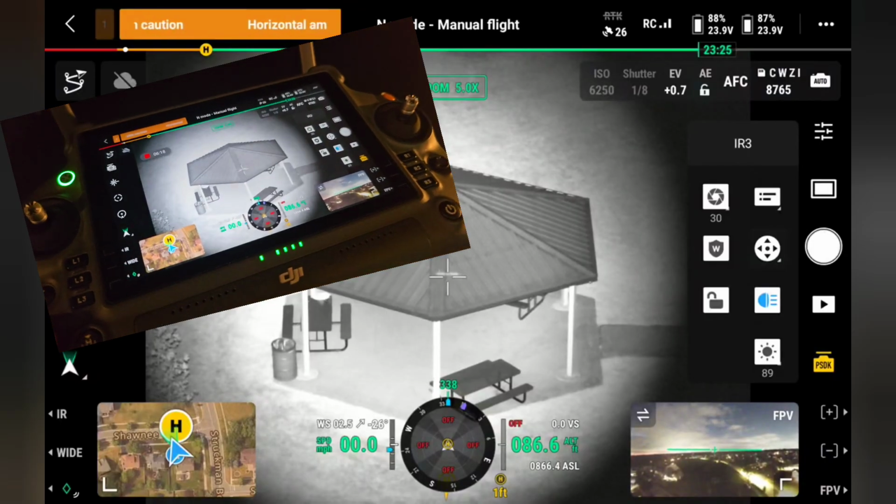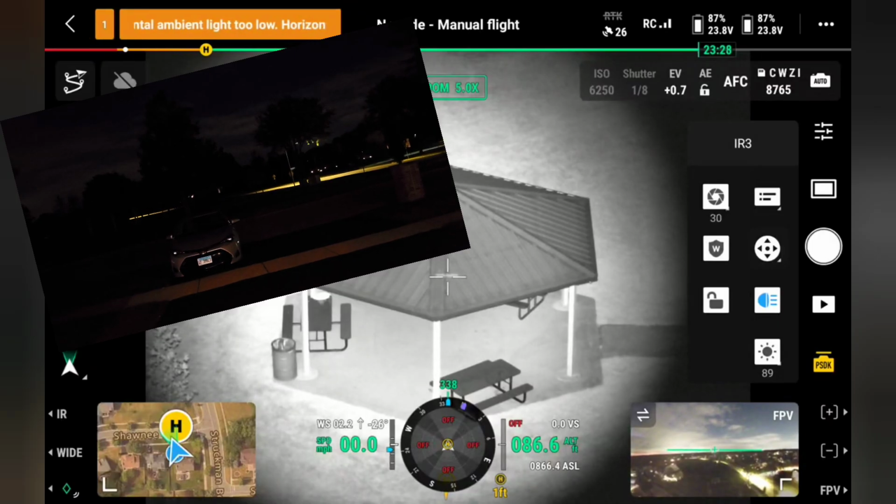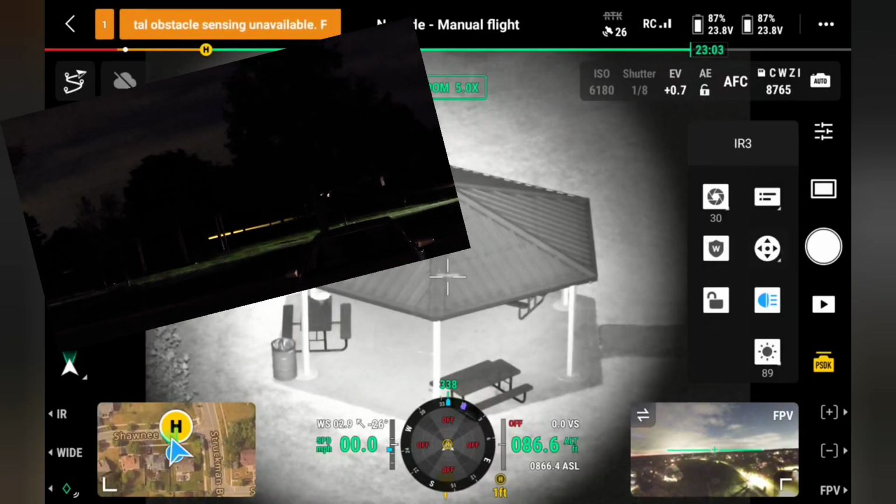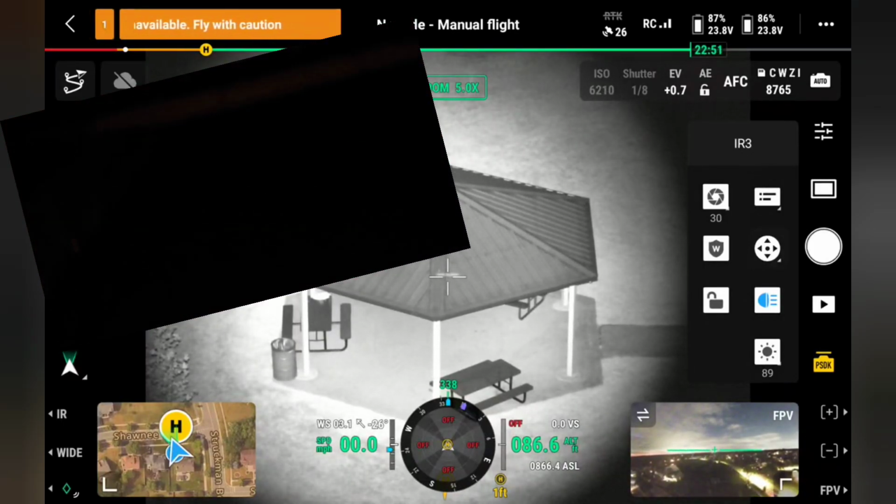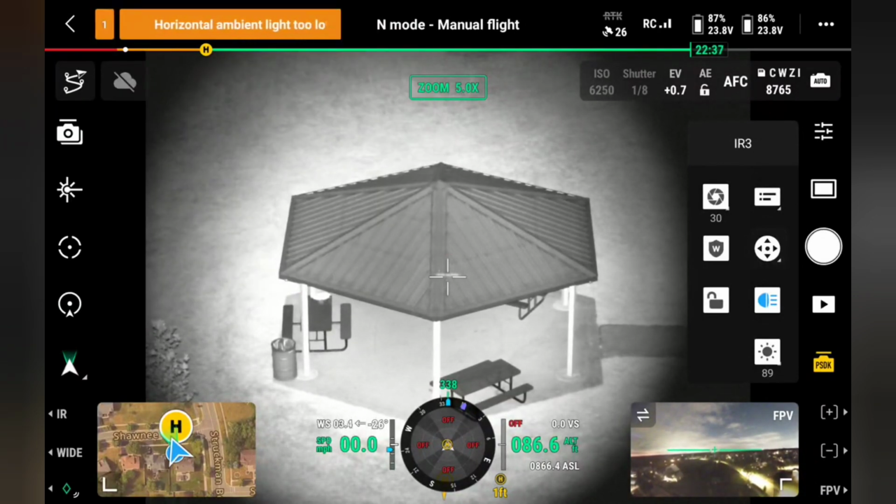To show, so there's the gazebo, and the gazebo's over there. You can't see it. There, a car light hit it. So no visible light being shown. Which is pretty incredible.